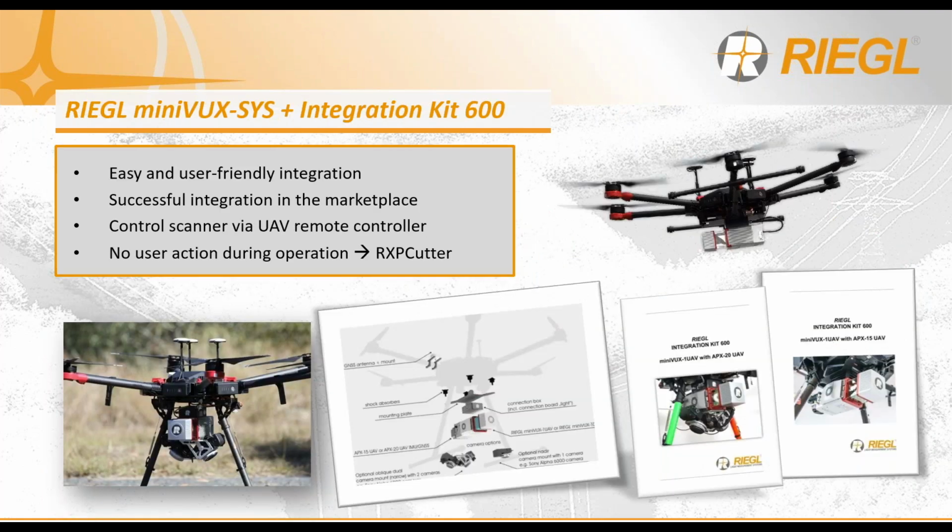So many of you may be familiar with this UAV platform. This is the DJI Matrice 600 Pro UAV, and because of its popularity in the marketplace, we have offered an integration kit for directly mounting the miniVUX system onto this UAV platform. Now, it was optimized for this UAV platform, but it's not limited to it.